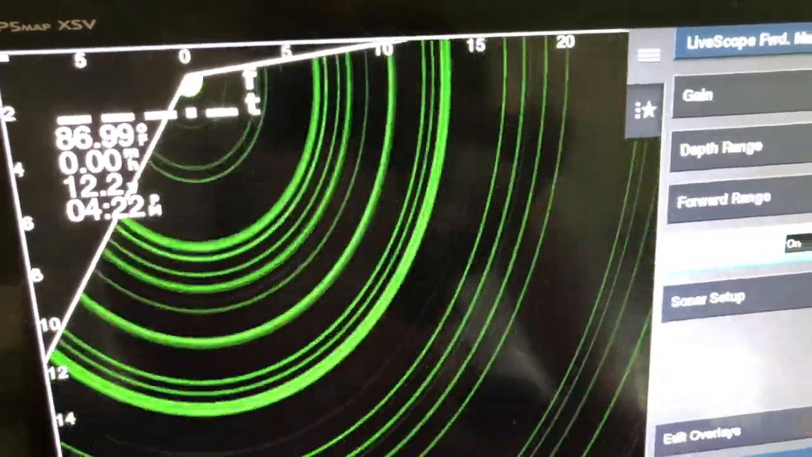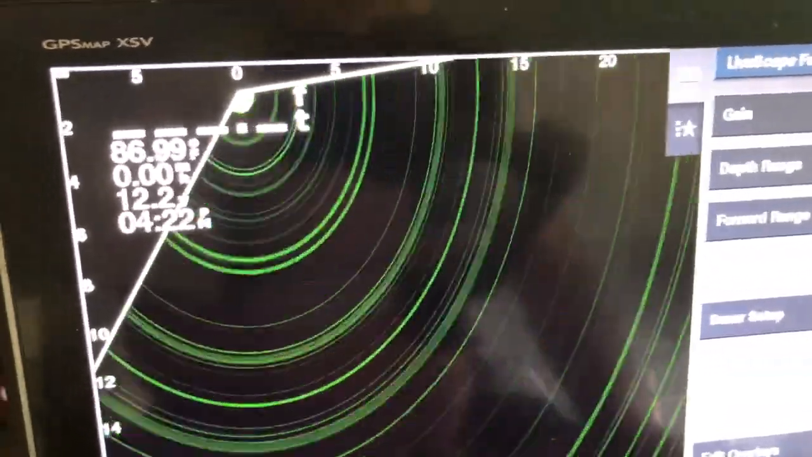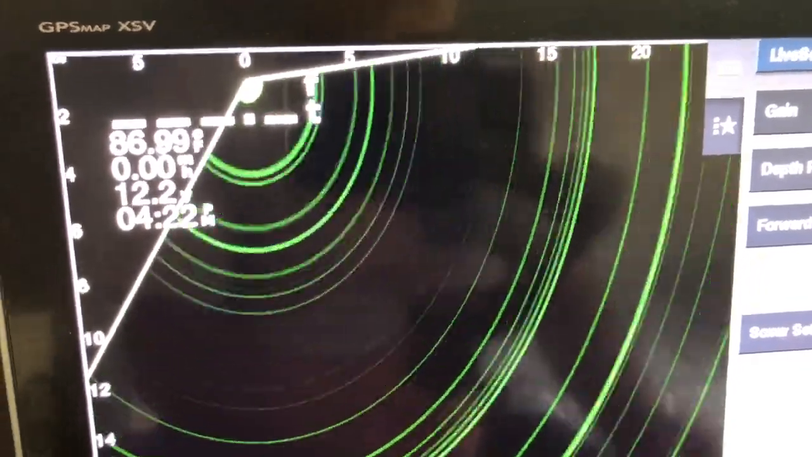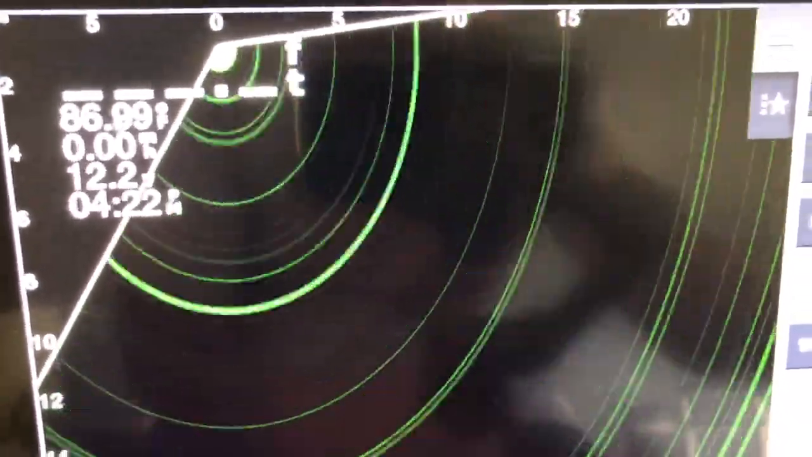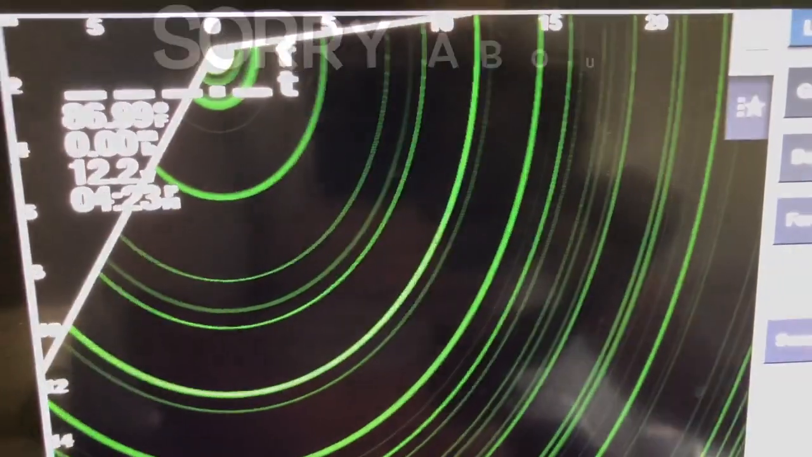Garmin said they had never seen anything like that. I had one guy contact me, one of my subscribers, and he was experiencing this, and they sent him a new transducer and black box as well. But here is what I did. Let me power this thing back off.